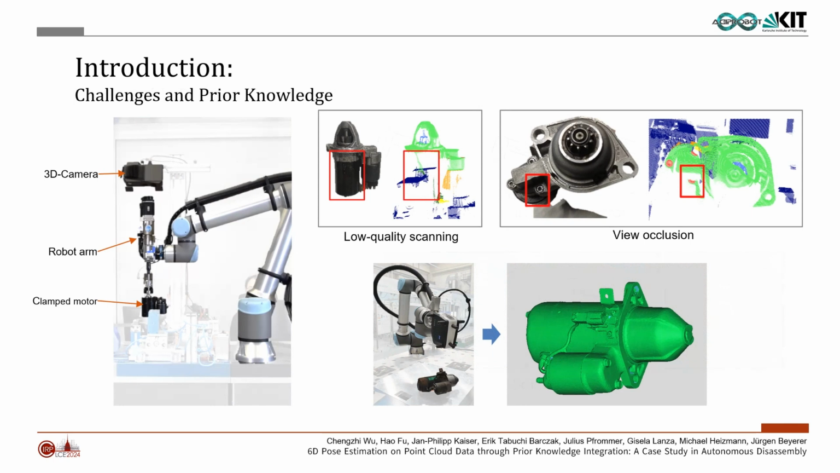In this paper, we propose a multi-stage pipeline to compute precise bolt 6D pose even under these unfavorable conditions with integration of prior knowledge from multiple information sources. For example, in another team of our project group, the full model of the starter motors is scanned and serves as part of our prior knowledge.